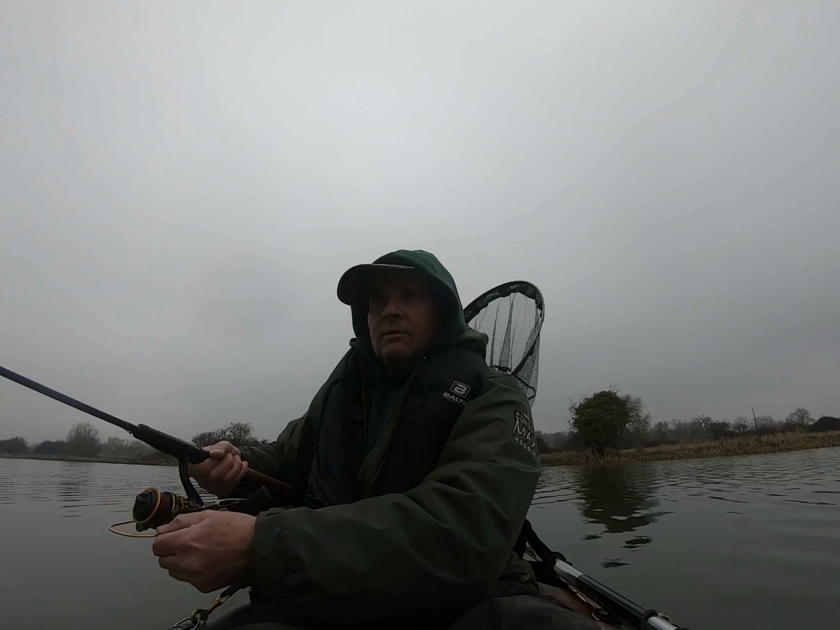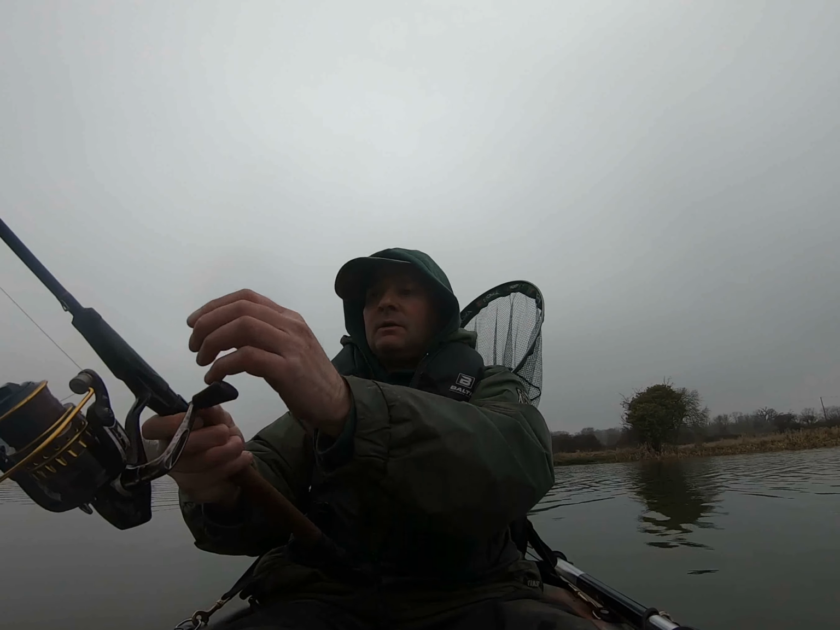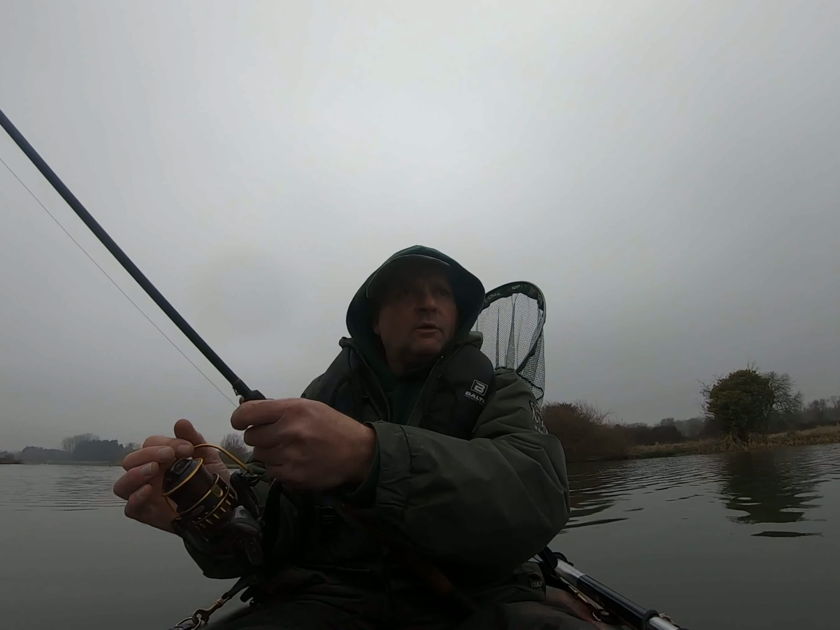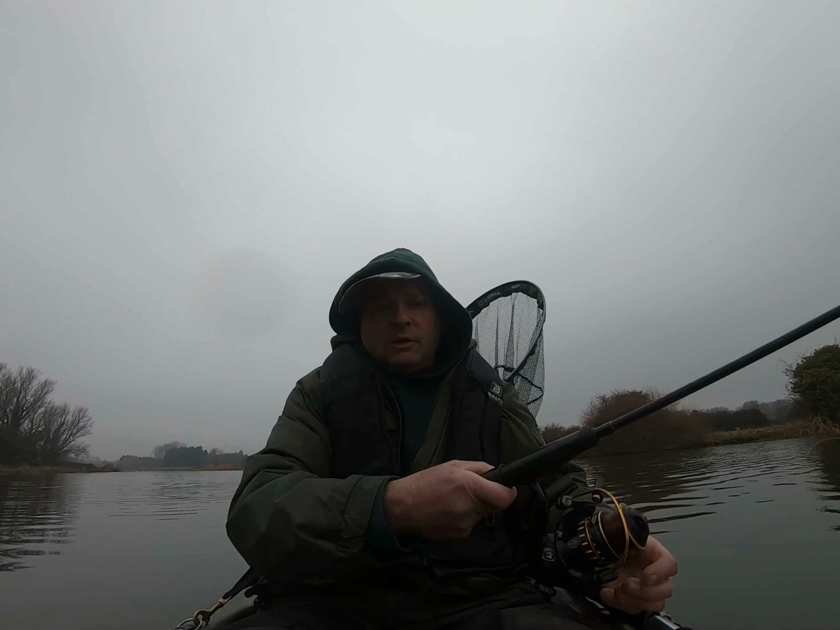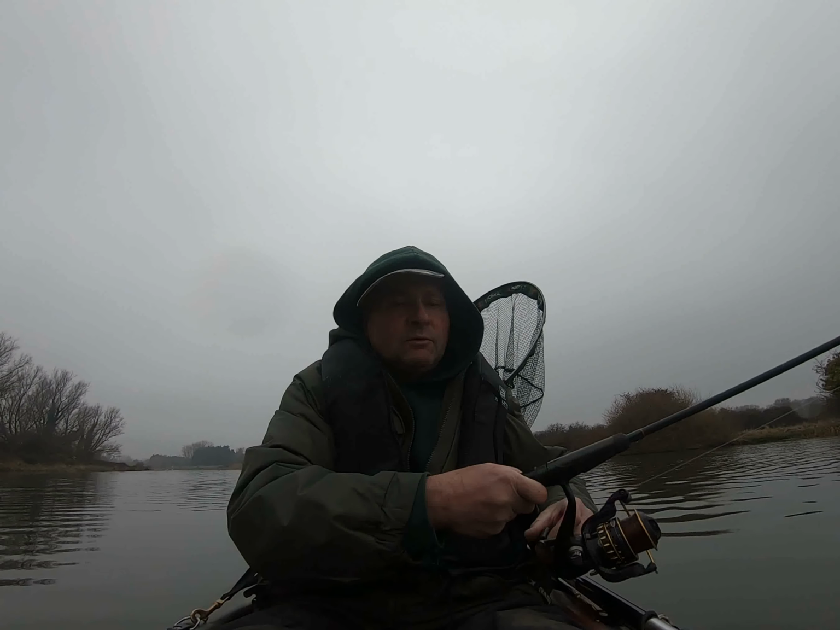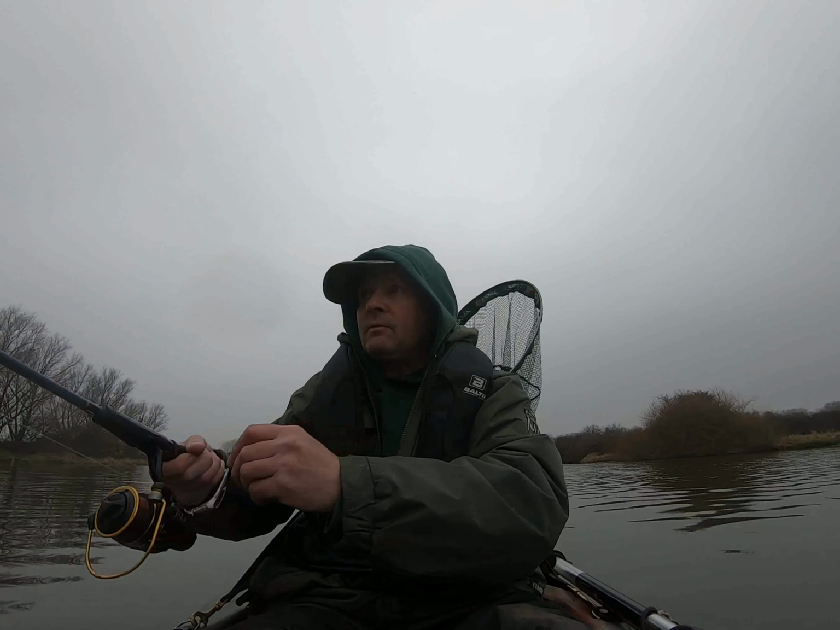Today I'm out on my kayak, as you can see, testing out a new fish finder, a Garmin fish finder. I've tried it a couple of times, but just experimental. This is my first proper day's fishing with it. Trying to find some deep holes or maybe some fish on the bottom or in the middle, wherever. I've seen a few fish the other day.